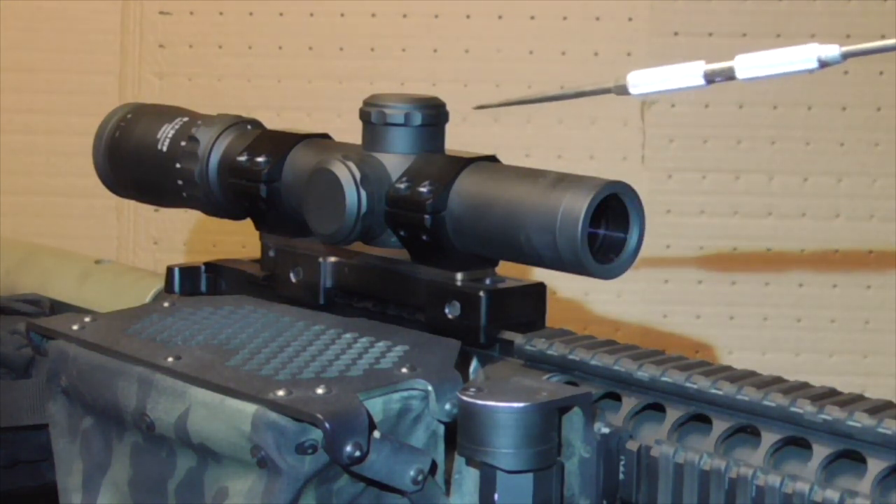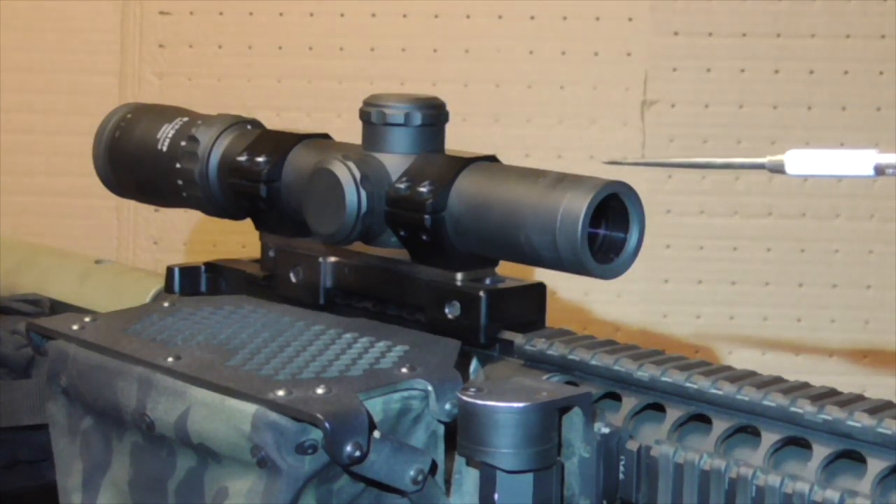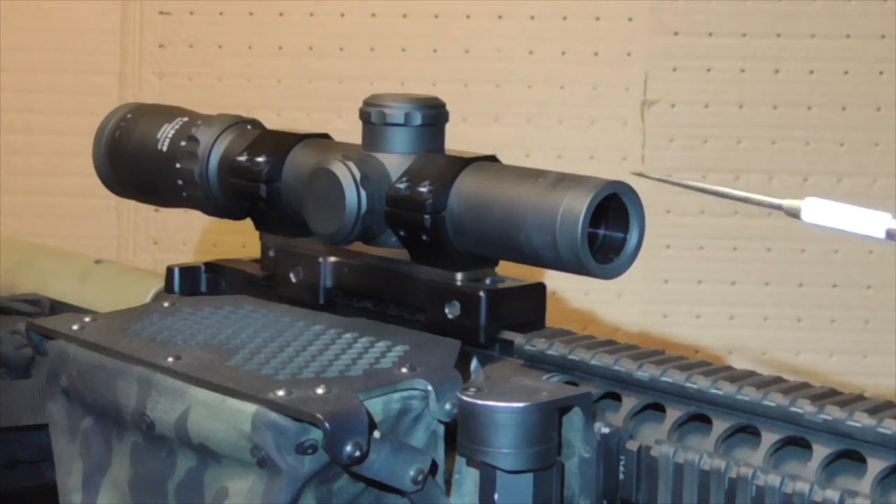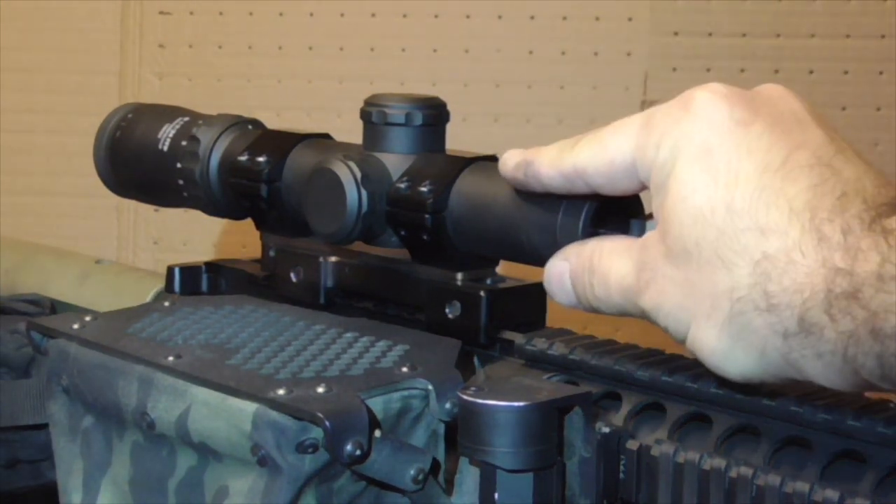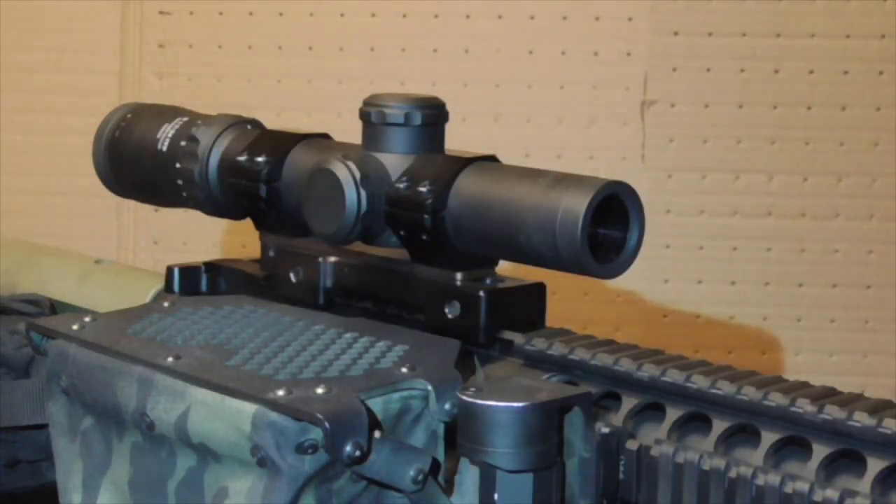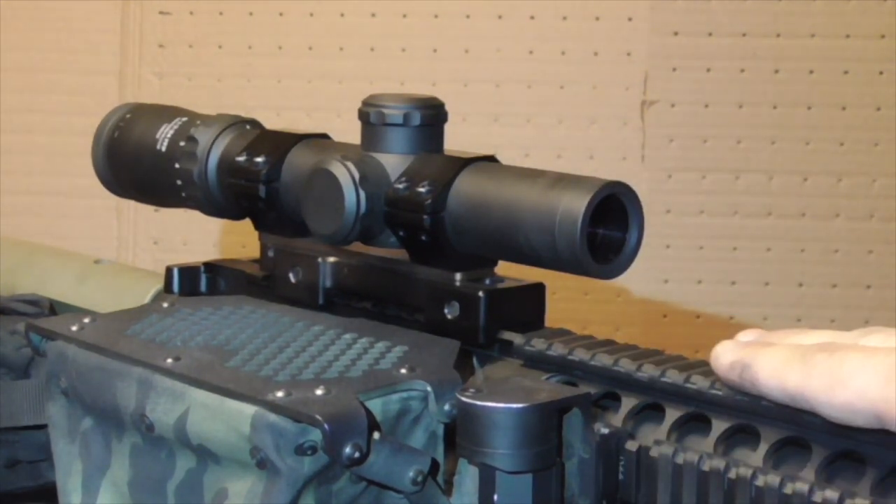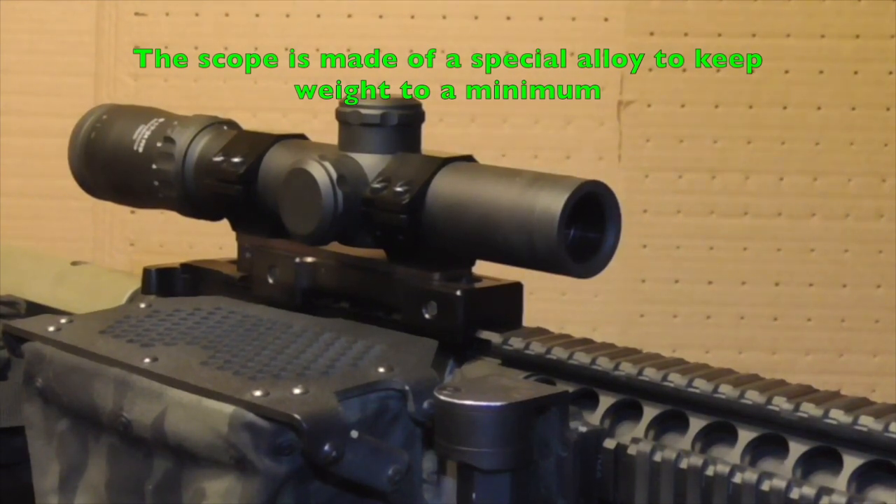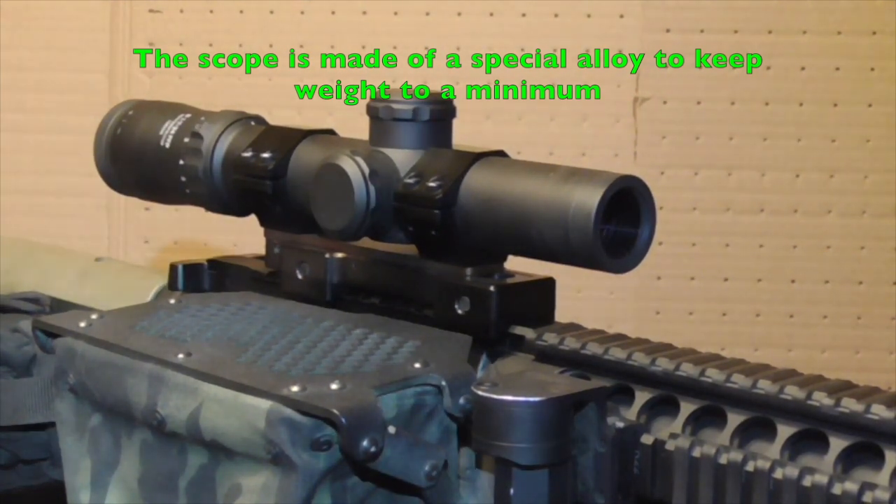Usually these are thinned down to save weight in this style of daytime optic, but he decided to spec this one out with a very thick wall, and the explanation he gave was you want as much meat as possible on the front end to support the nearly 1 pound of weight that will be hanging off of this unsupported. So that's the reason behind the build quality and the heft of this particular daytime optic.